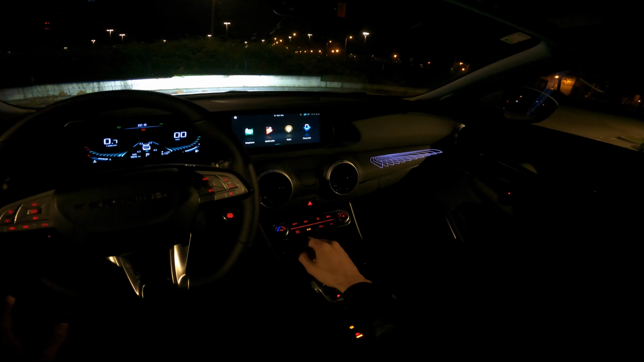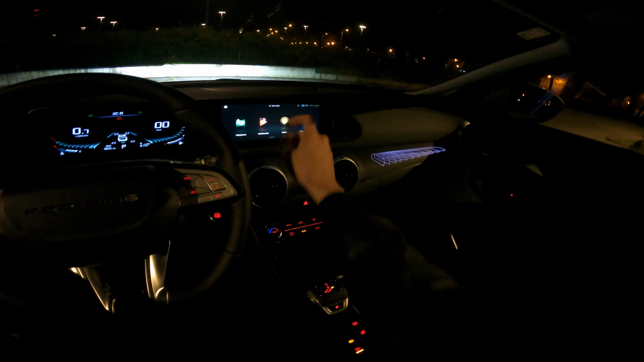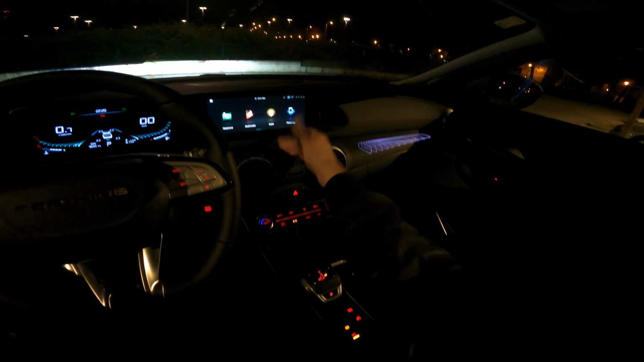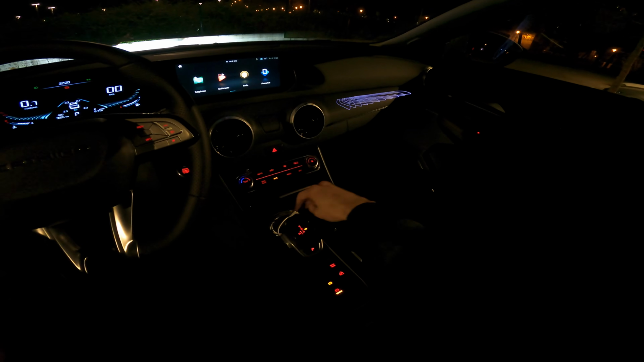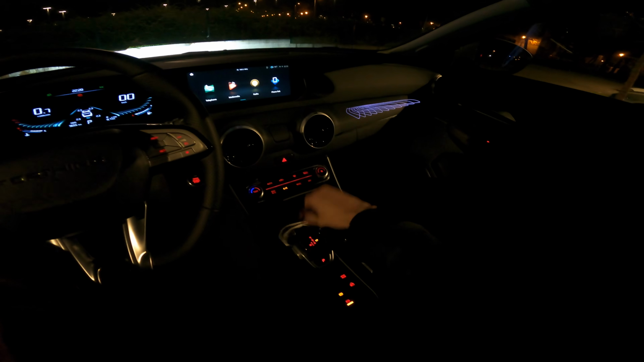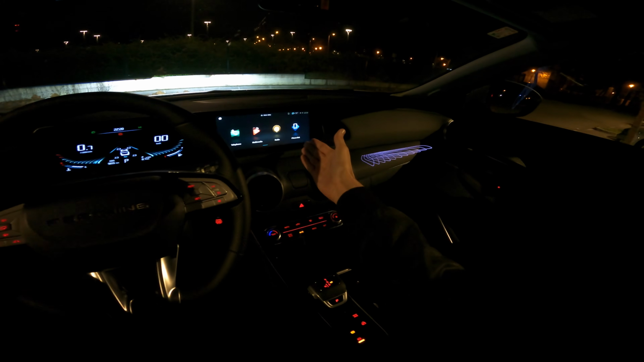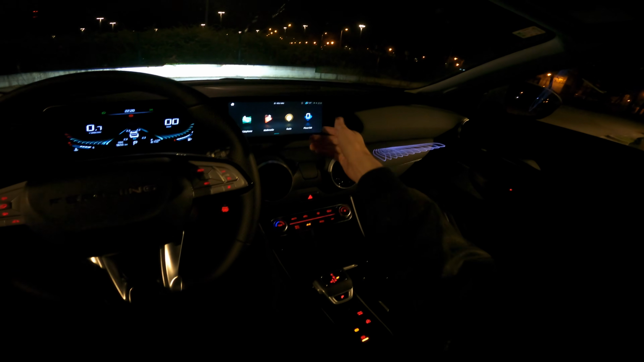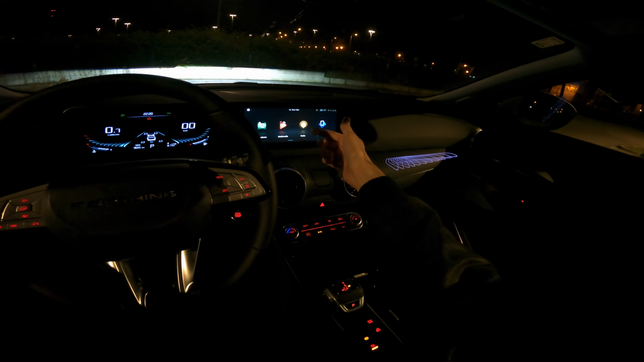If you press the home screen, you can see these apps. Now I've tested the phone link. I can't do it while I'm recording. Actually I can in this case. Okay, sorry, let me just, actually I'm not gonna show you. Well, basically what it does is it connects your phone to the car computer, and it just mirrors your screen.